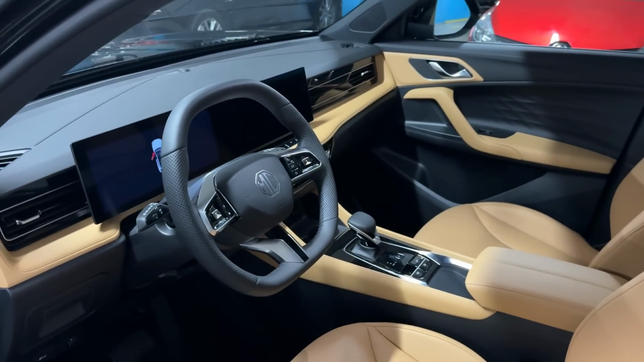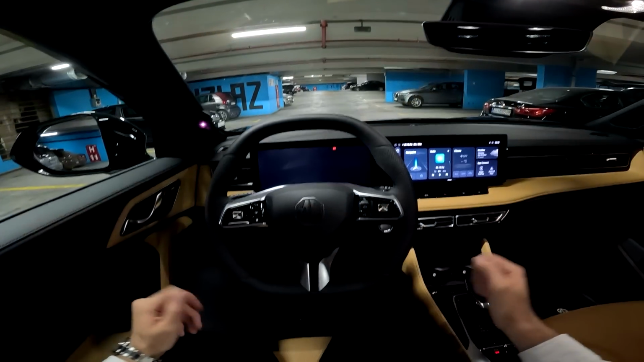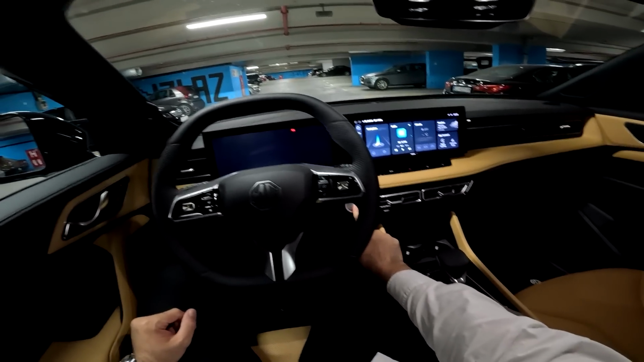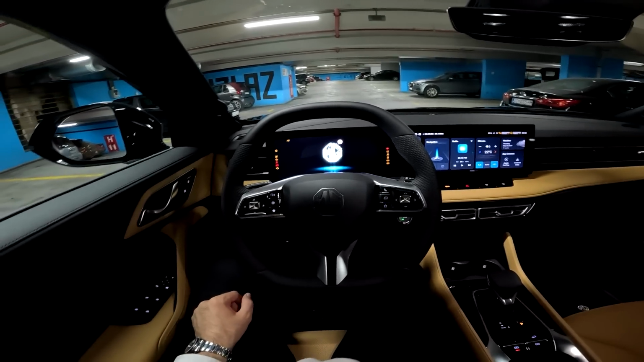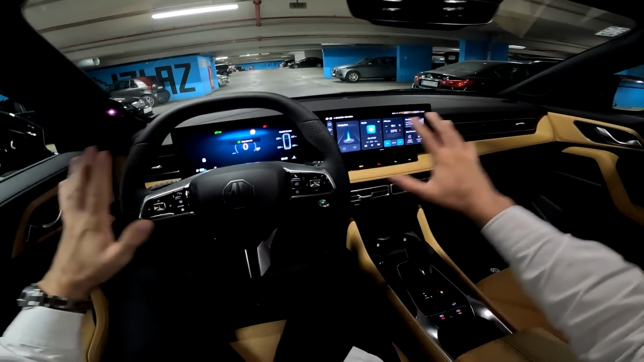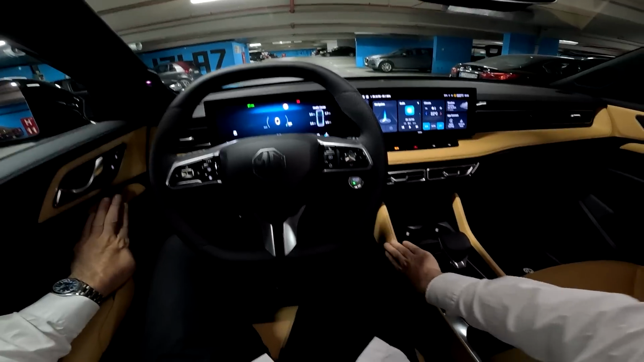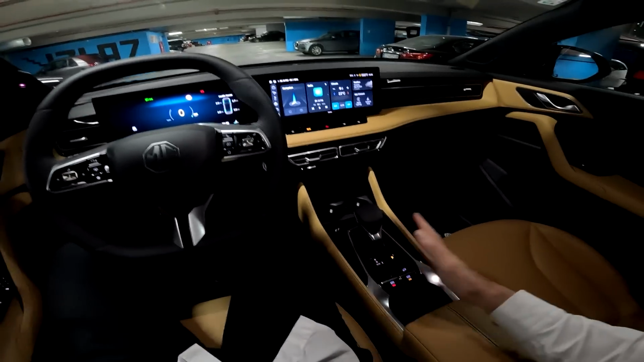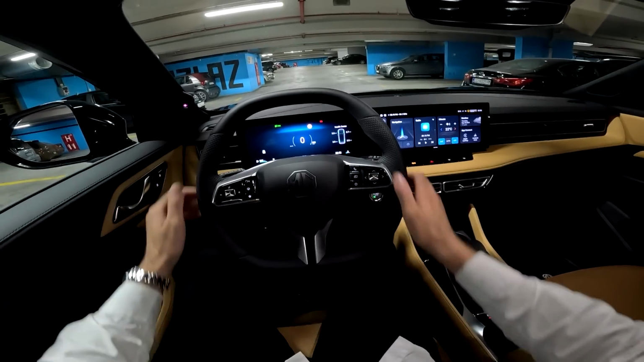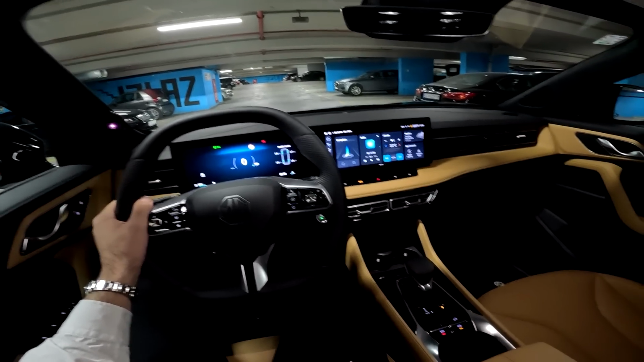And now let me show you how it looks from the driver's perspective. All right, and this is your view as a driver. Let me start the car and put on my seat belt. As you can see, the layout is so nice with the dual screens, and the materials are so good, and it feels so nice to be behind the steering wheel here in the new MG HS.